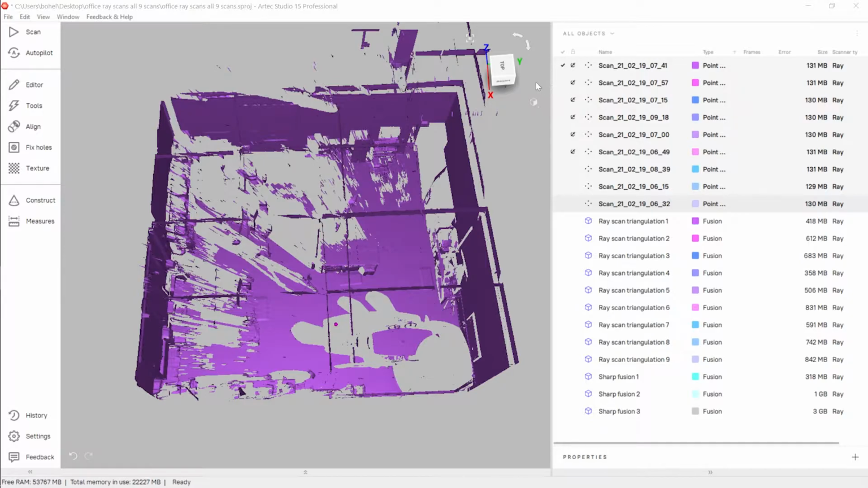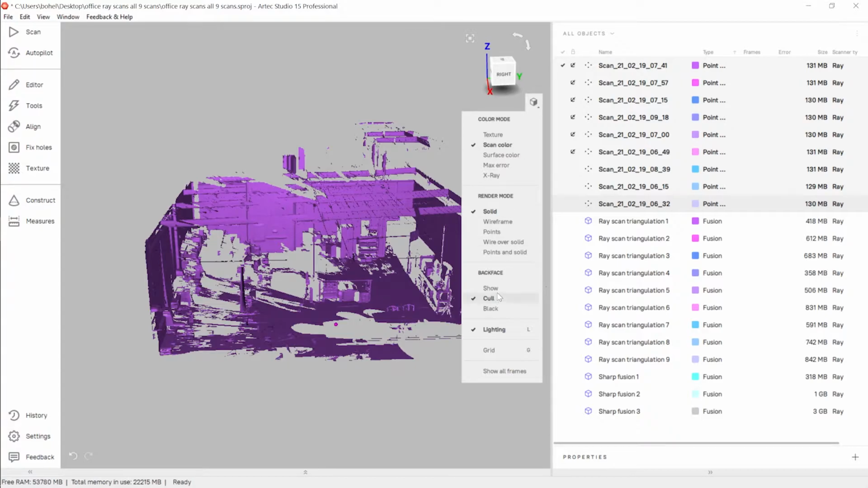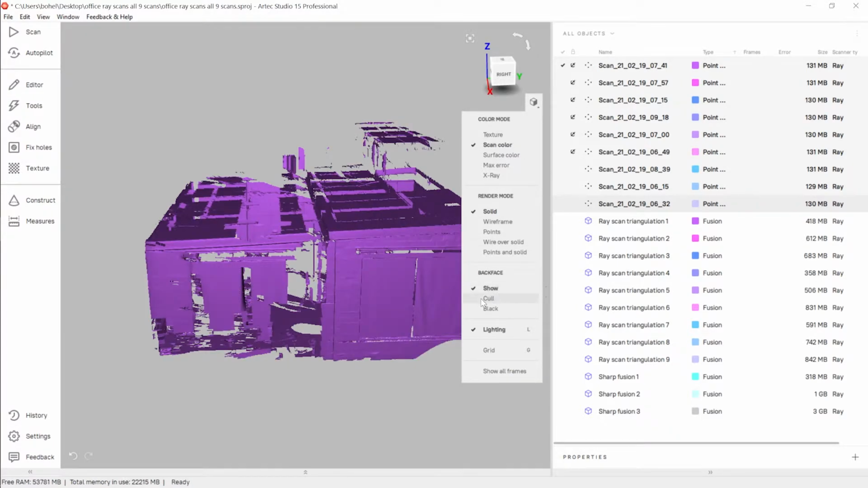So again, in Artec Studio, but what I've got pulled up this time is a completed Ray scanning project. In this case, this is a scan of our office suite here with 9 different scanning positions. I've got all the raw data and the intermediate fusions and the final meshes. Just thought I'd go through this as an example of a full project workflow. So you can see we've got important detail here, and this display menu, usually back face, is set to show by default.